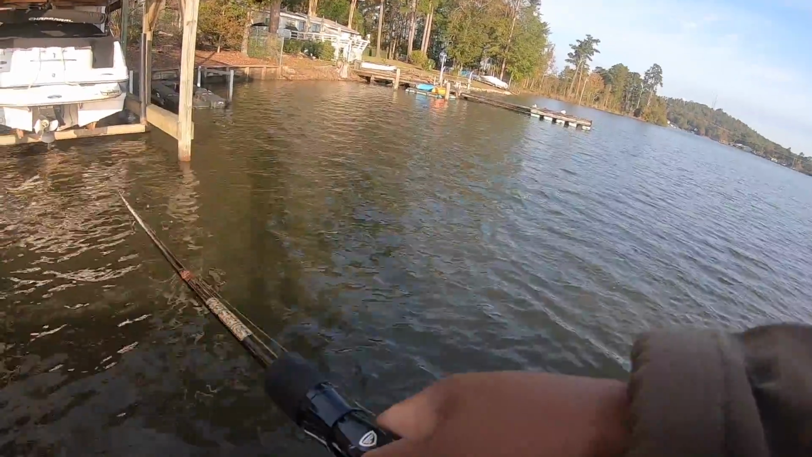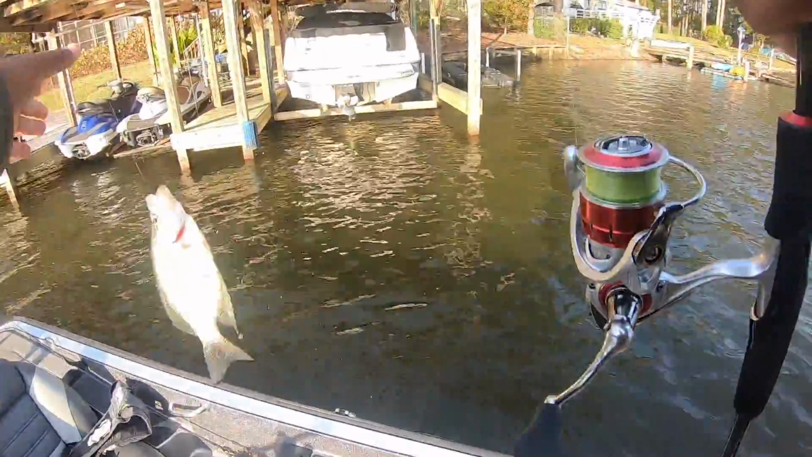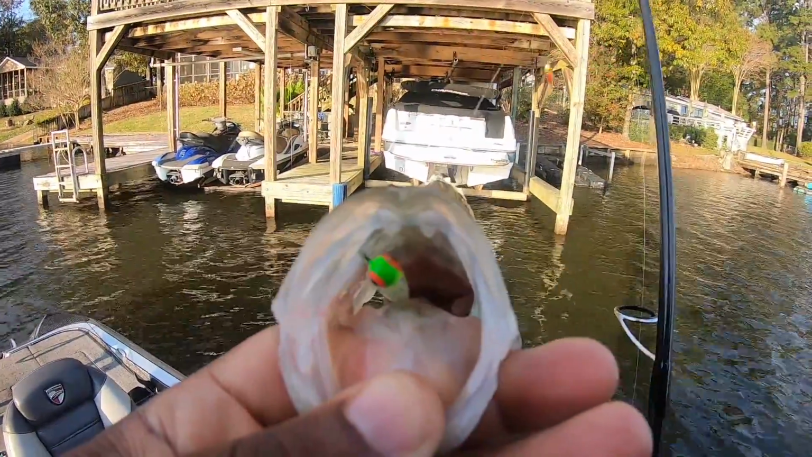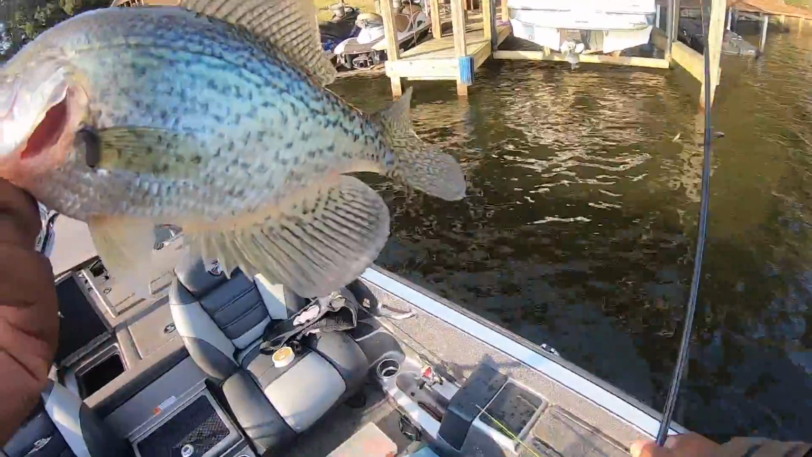Yes, sir. That's a good one. Yes, sir. He stung it too. Oh, he ate that bad boy. He got it down the hatch, son. That's how y'all want him to eat your crappie jig. Like that right there. When they eating it like that, you're doing it right. Old Monkey's Milk. Yes, sir.